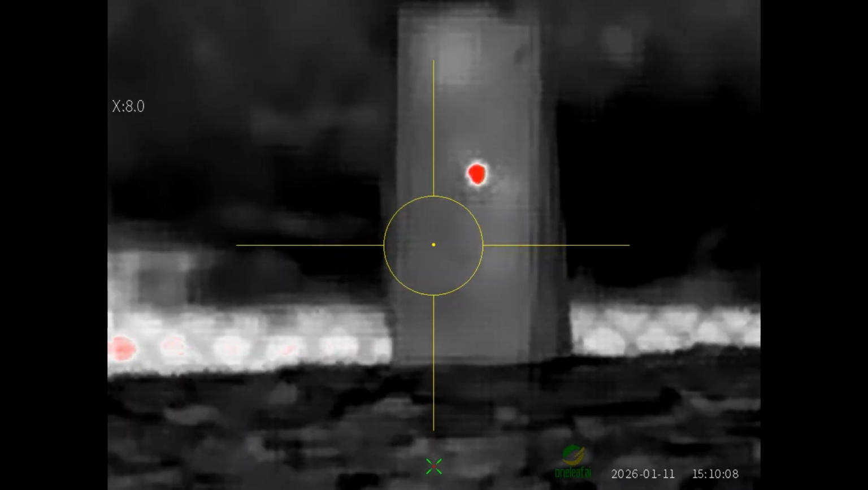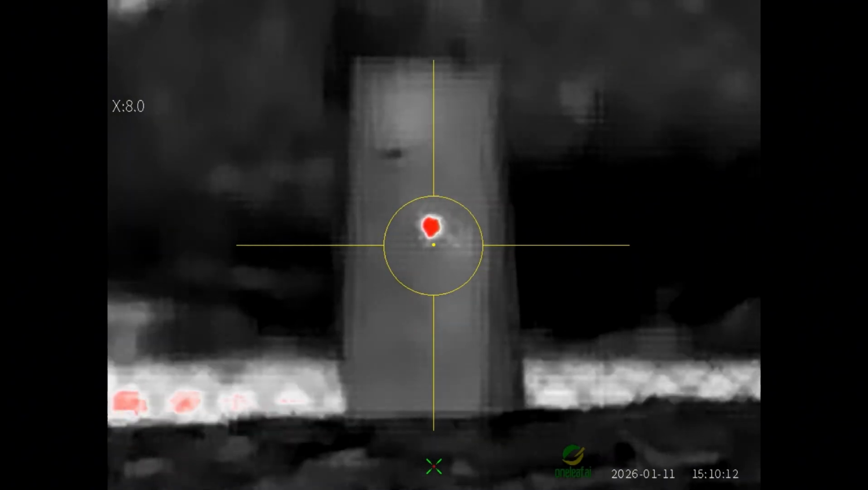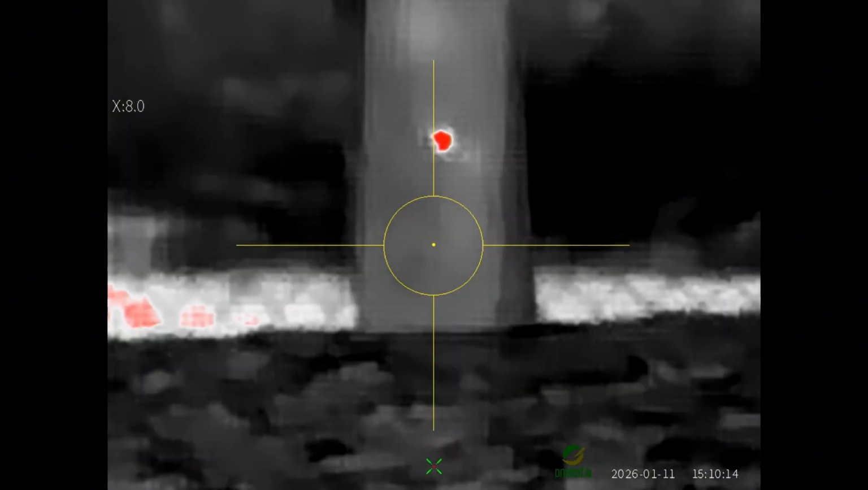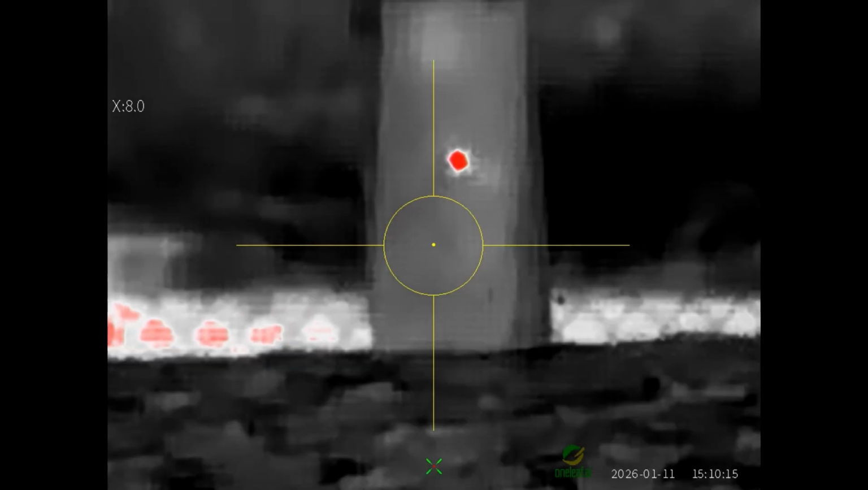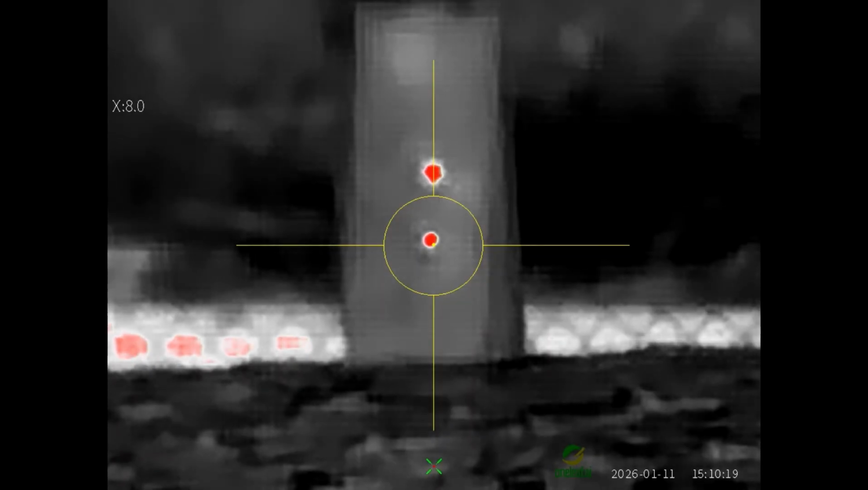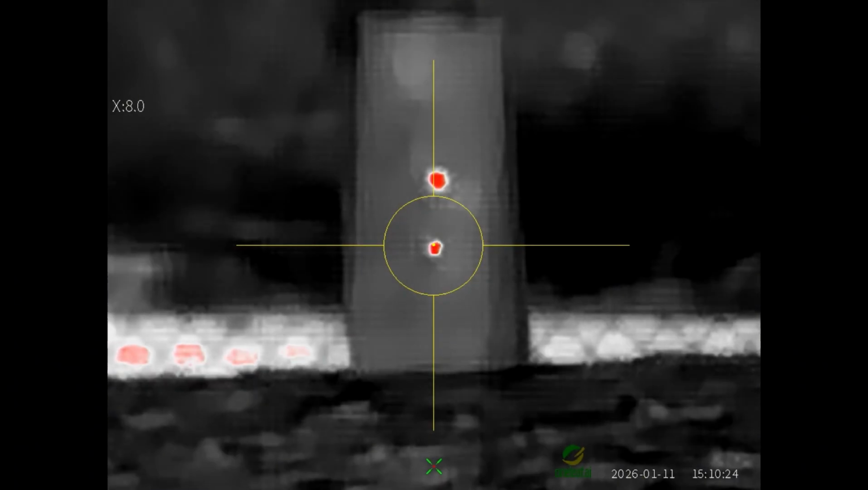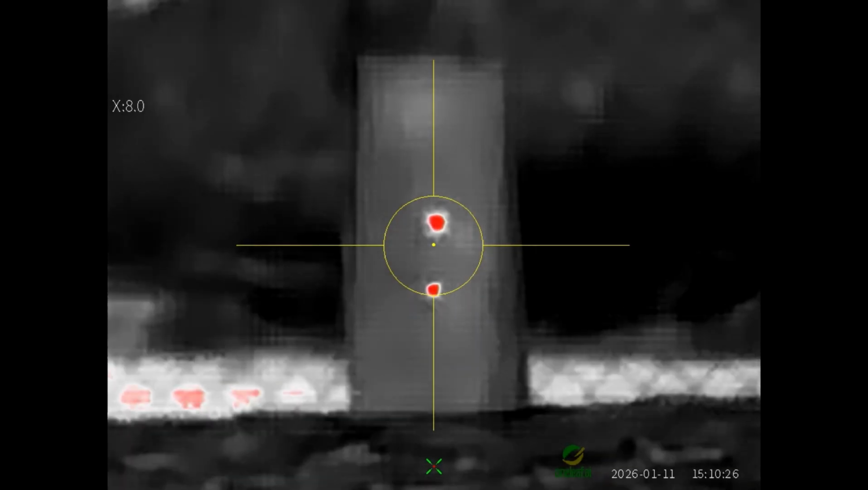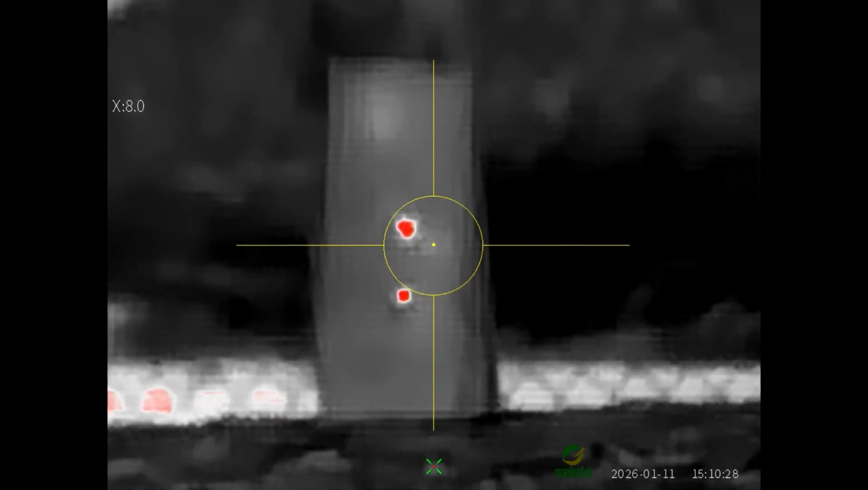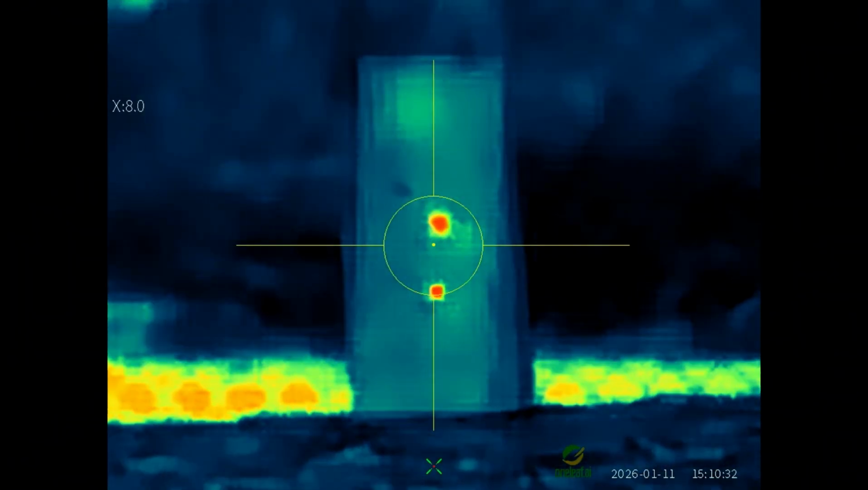Alright, my last shot is still lit up a couple minutes ago, and it's still bright as could be from the exploding pellets down there. So let's put another one right down here below. Now you're on scope cam, you can see it. Freaking awesome. You guys can't deny it. That is awesome. Let's change through some cycles of the other pictures, color profiles.